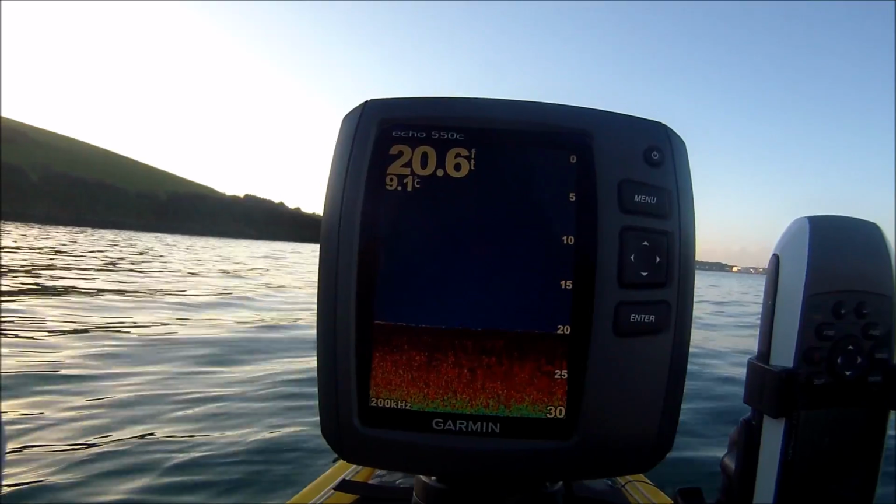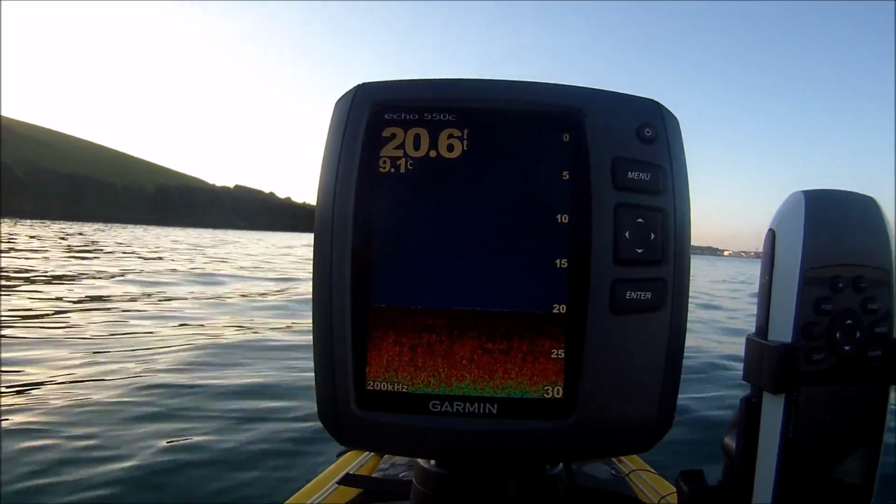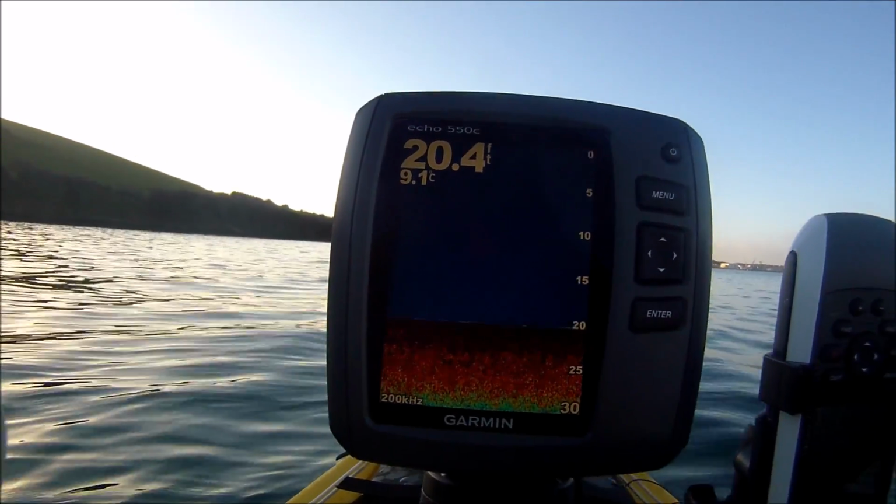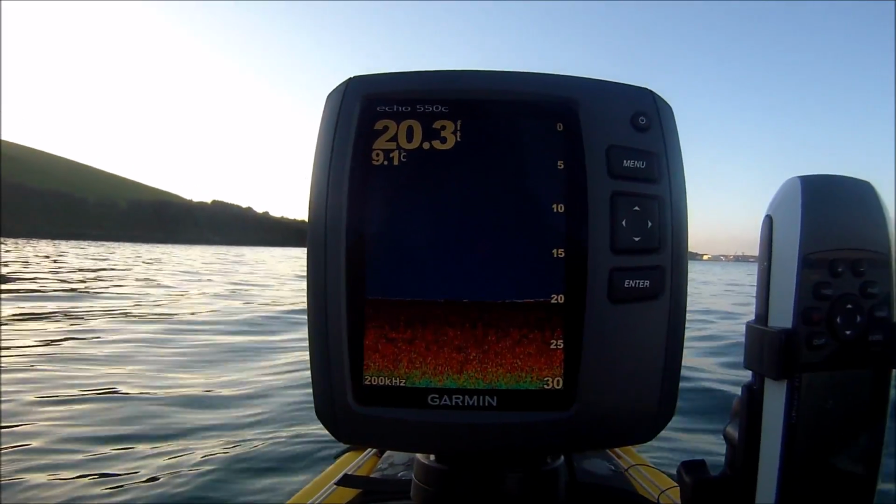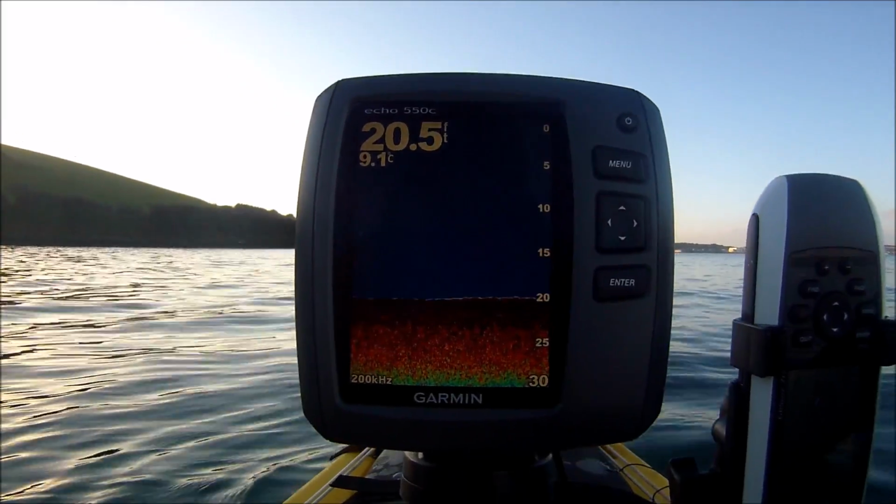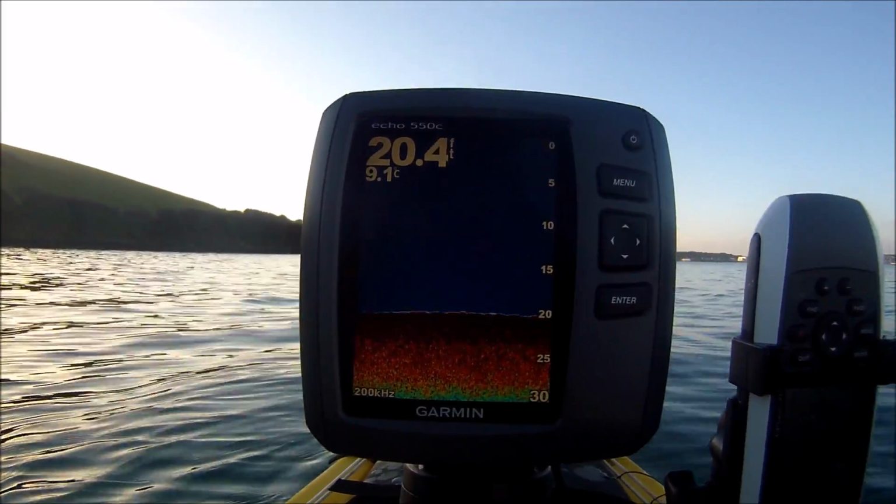Plus, of course, it can be off-putting. You suddenly see a load of fish symbols all over your screen and you think, oh my God, there's fish everywhere. But I'm afraid the reality is that some of the times it's not actually fish. So that's a recommendation, to learn to use your normal sonar readings to determine what is fish and what is weed, rather than the fish symbol. Each to their own personal choice, but that's my recommendation based on my own experience.